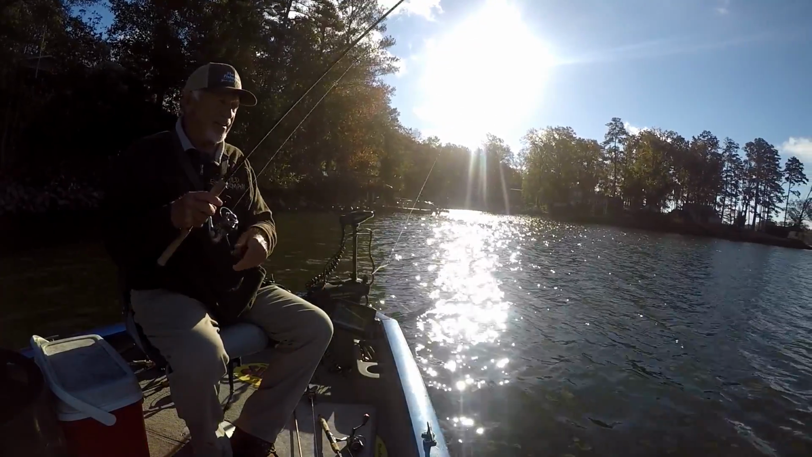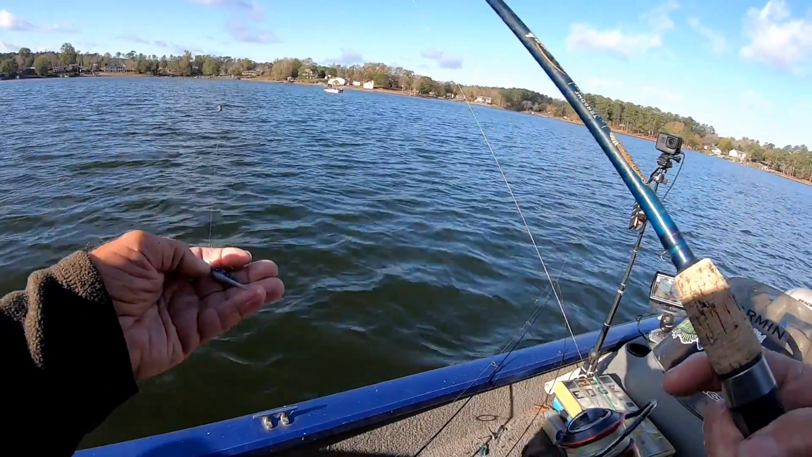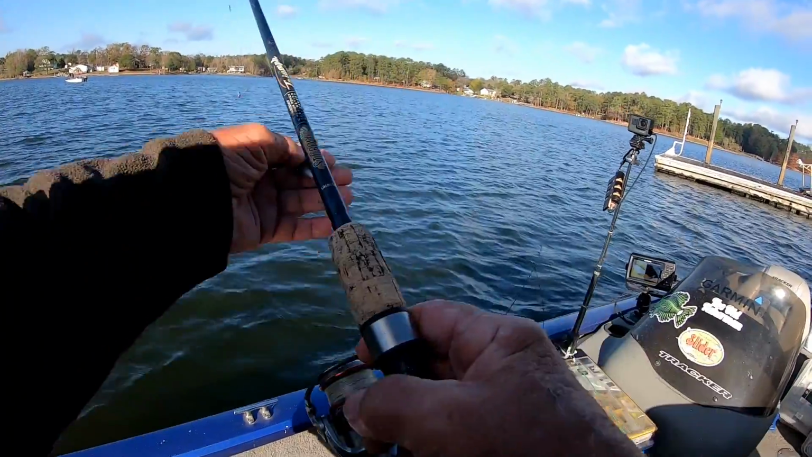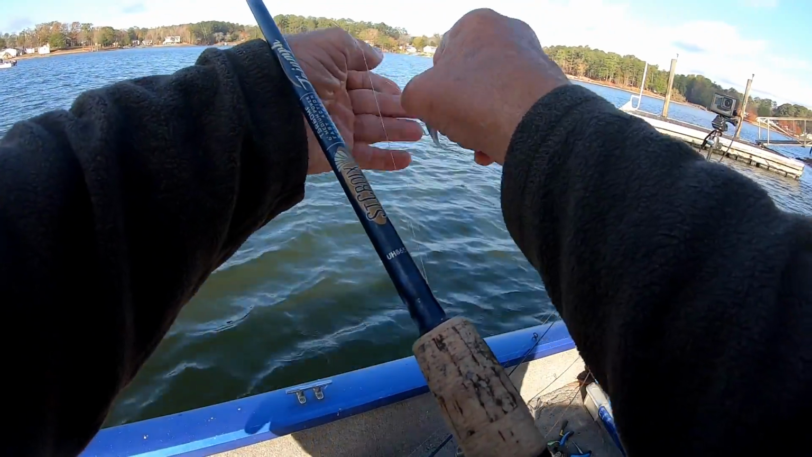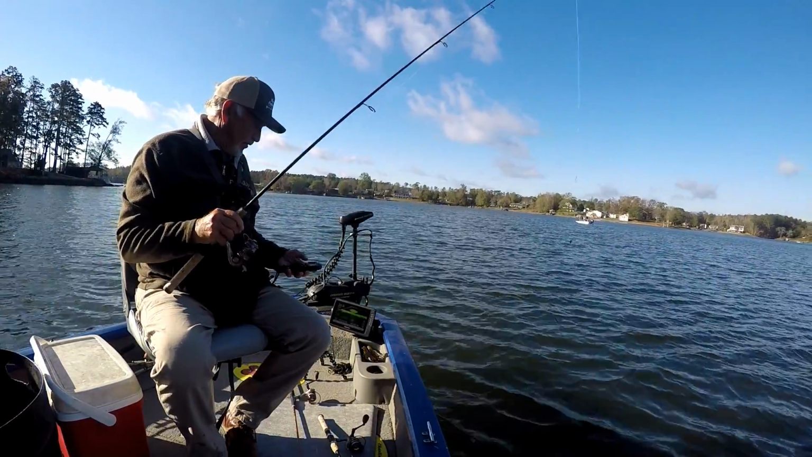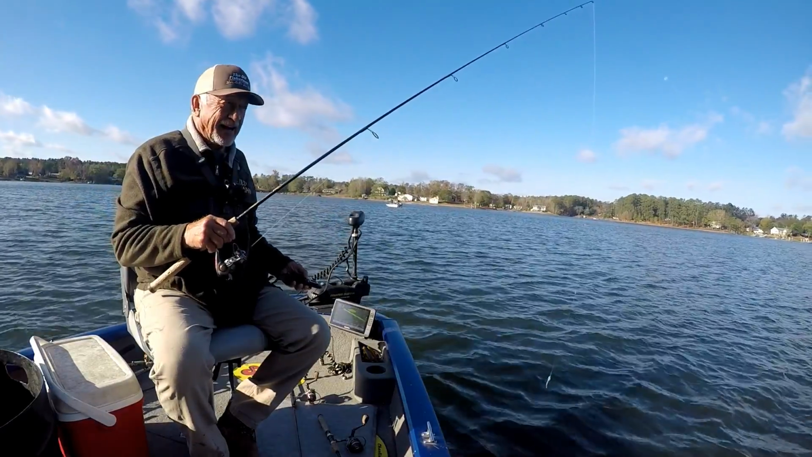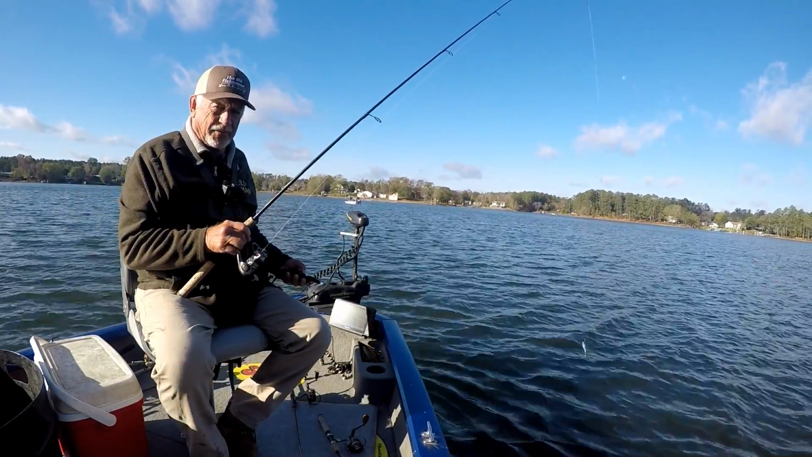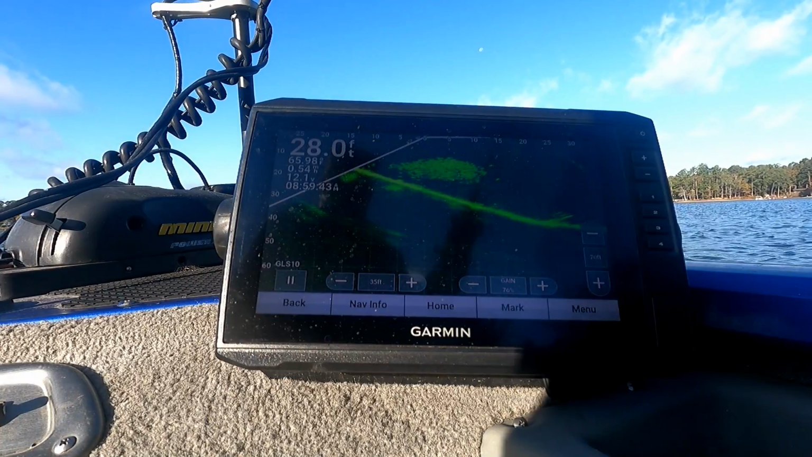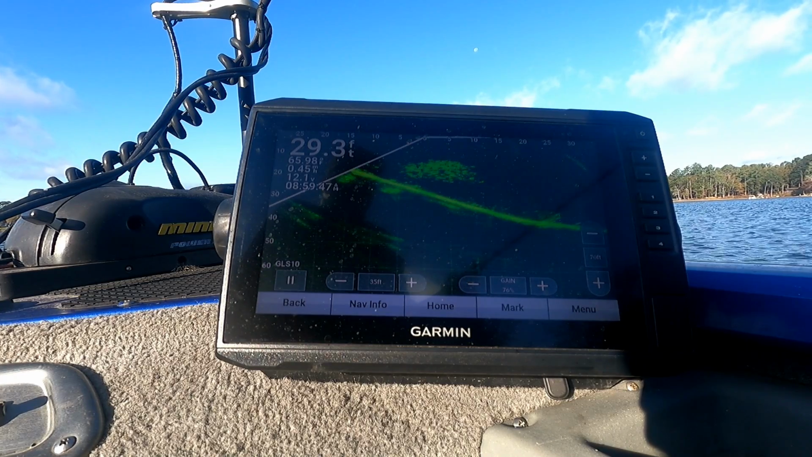See if we can catch another one. We're using a blue back Bobby Garland, blue back and white. We've got two number 3/0 leads on it. I had that many leads because it was windy the last time I was fishing. I'm going to leave them on there, and you see on the fish finder, we've got a school of crappies down there again. They're not that deep, about 20 foot.